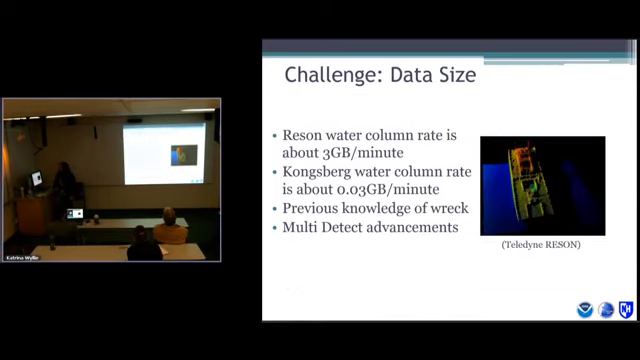Oh, I lied. There's another one. Data size. I get this all the time. It's so much data. I can't handle it. So I looked at the size of my files versus the length of time to get a data rate, and I'm seeing Reson water column data to be about 3 gigs a minute. And a side note, none of the data sets that I had used the newer Reson datagram, which is expected to reduce the size by 20%. But if you compare that to Kongsberg water column data rates, it's about 2 orders of magnitude lower. These are just my 6 or 7 examples, so it can vary.